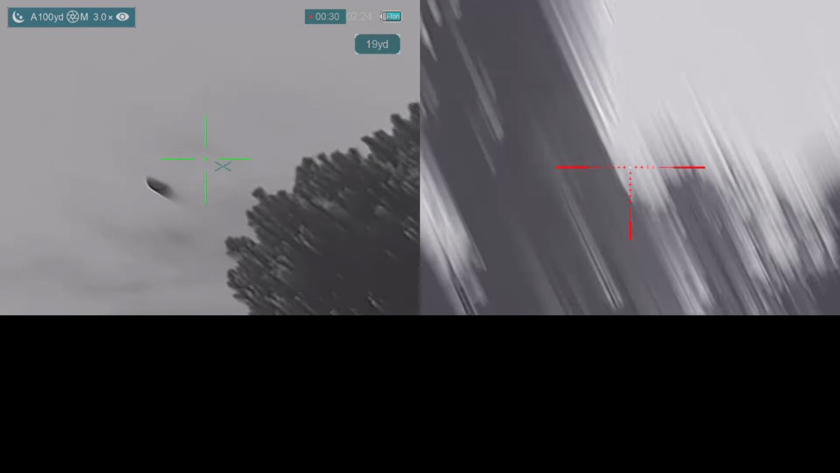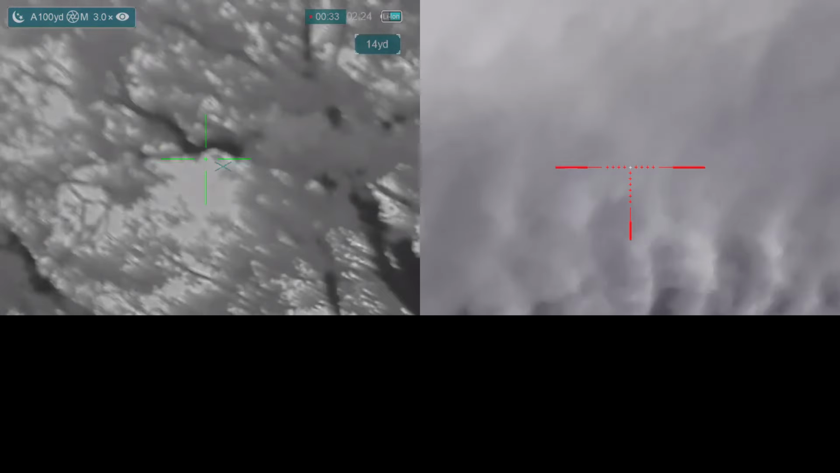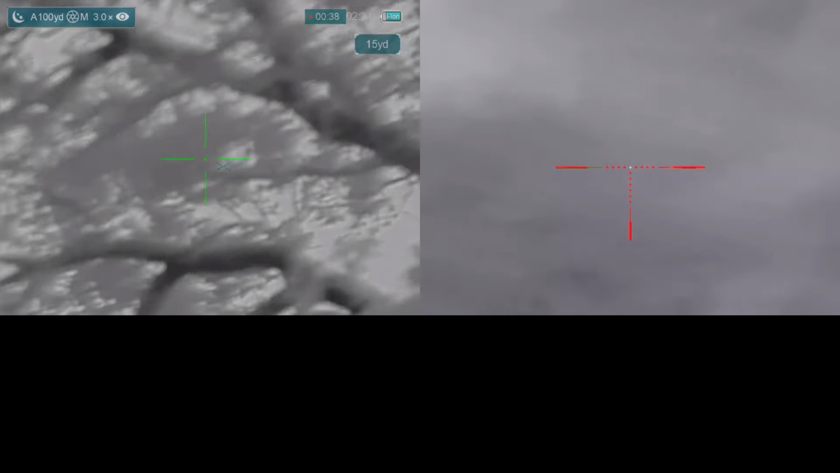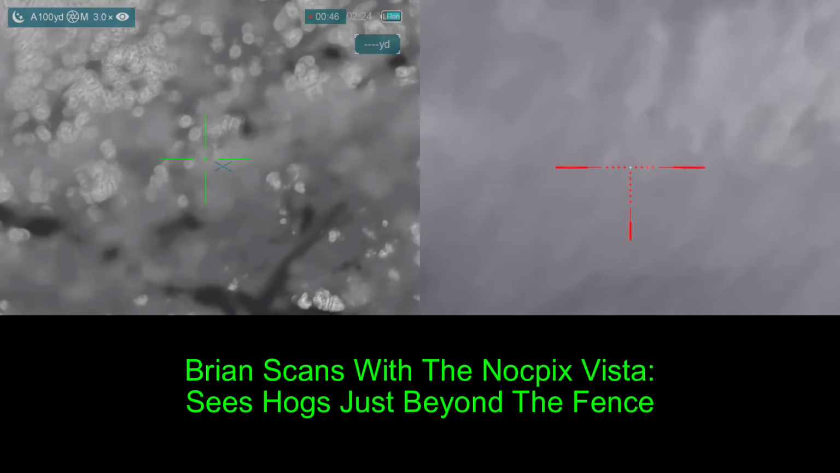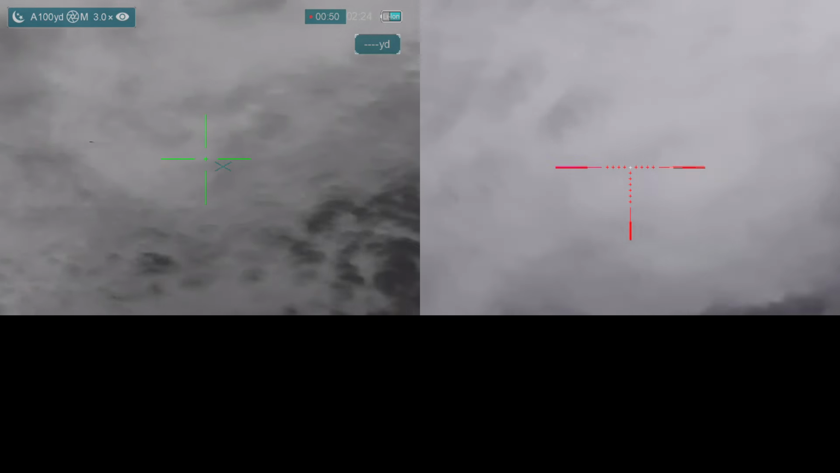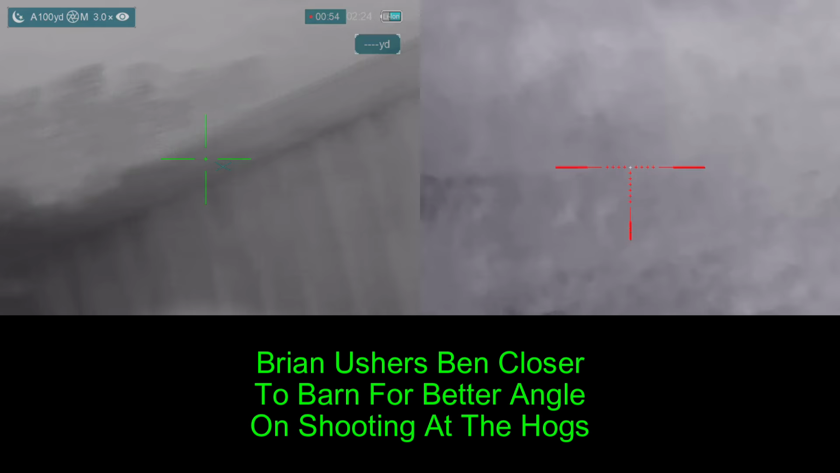Here I think we're going to move up and then enter the other pasture to one side of the skunk, and as I'm scanning I notice there are hogs right behind the skunk. They're coming in right now, and I move Ben over next to the barn so that we can get a better angle on the hogs to try to shoot them. Only what I don't realize is they are actually coming to the west pasture where we are, and we are in their way.